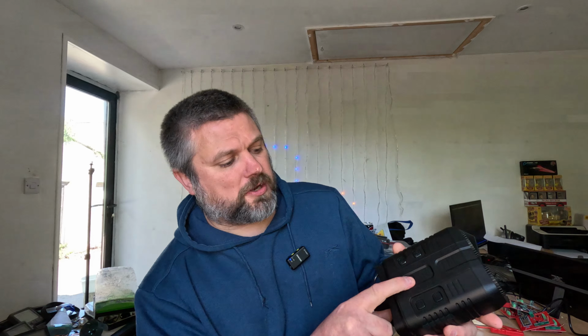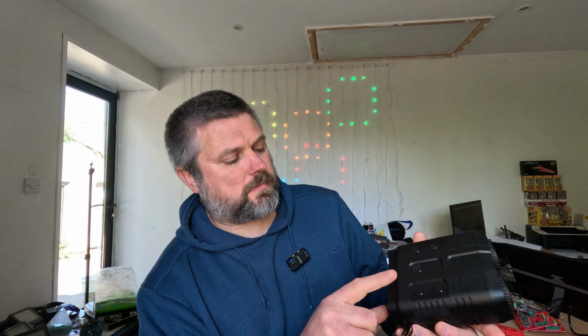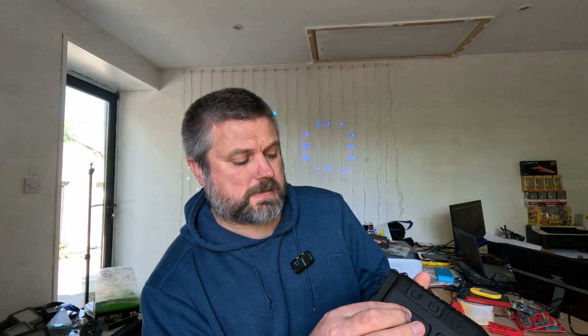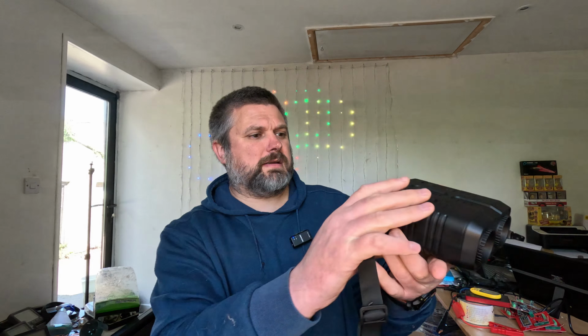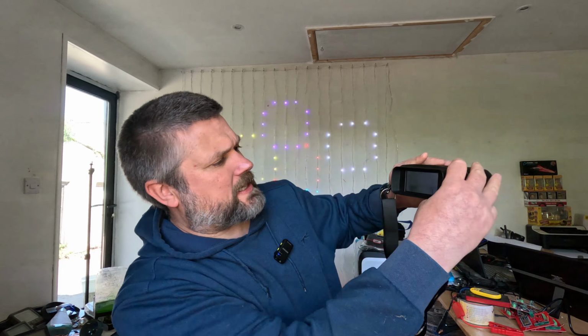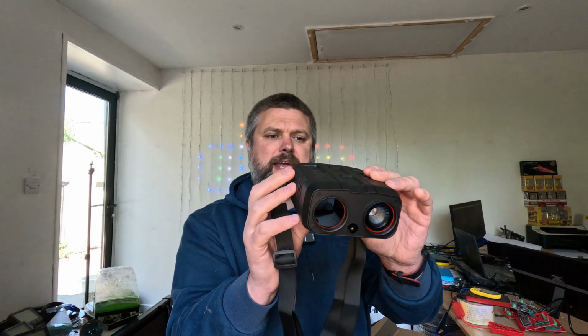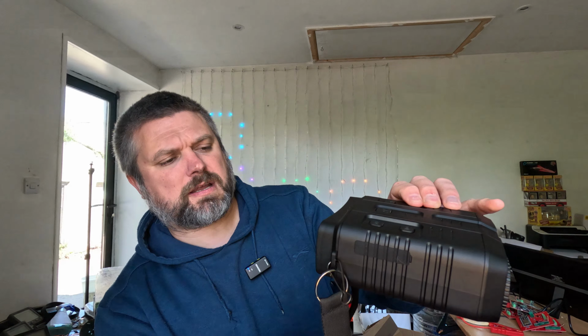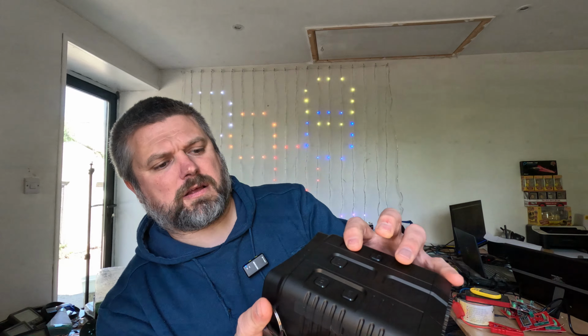So if we turn it on, just hit it here. If we hold it for 3 seconds, I think it is, it comes up with this here. At the minute you probably can't really see, but it just shows the inside of my office. Now there are buttons here, these 2 buttons, which are multi-function.